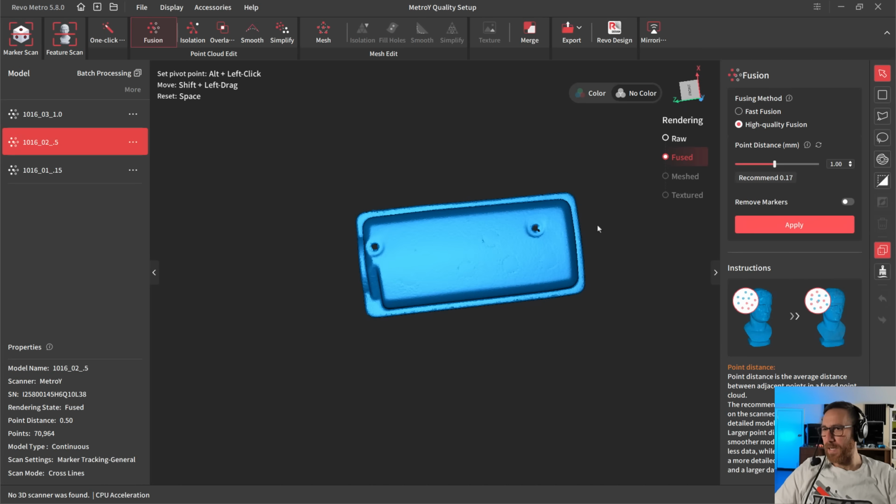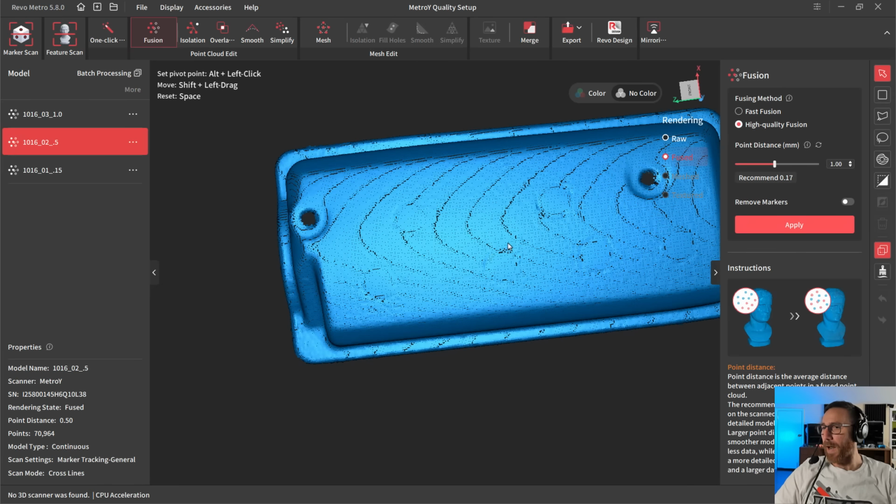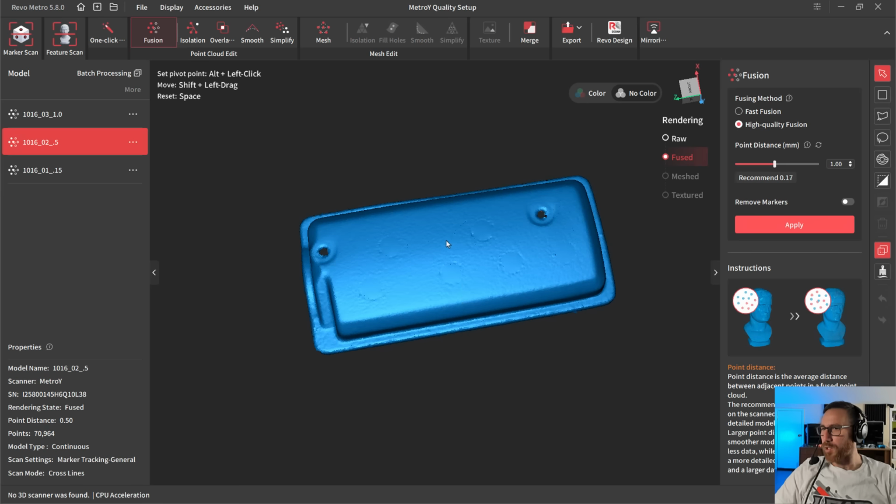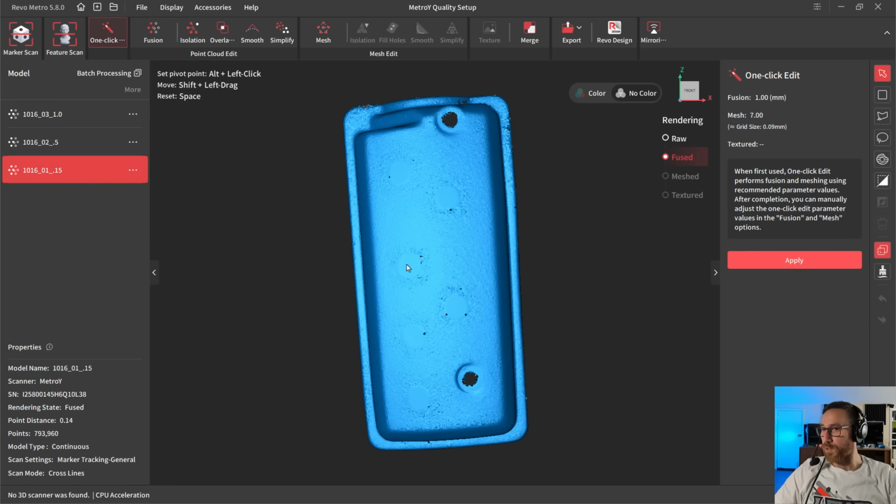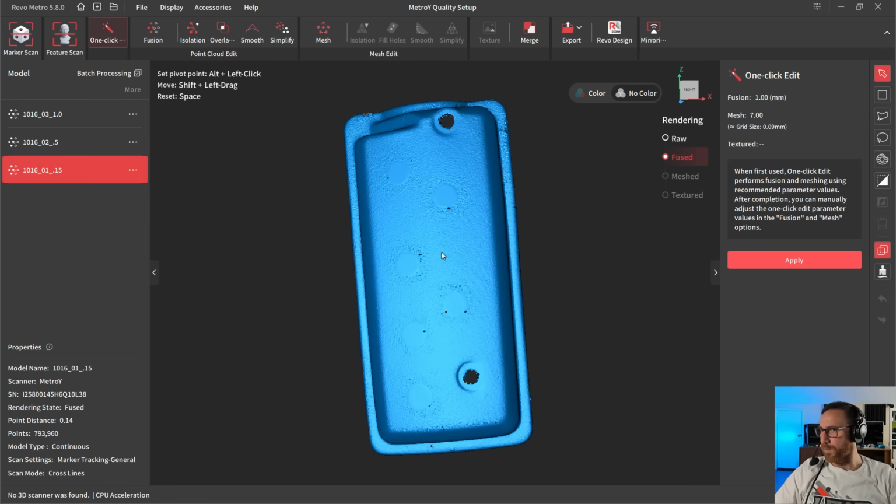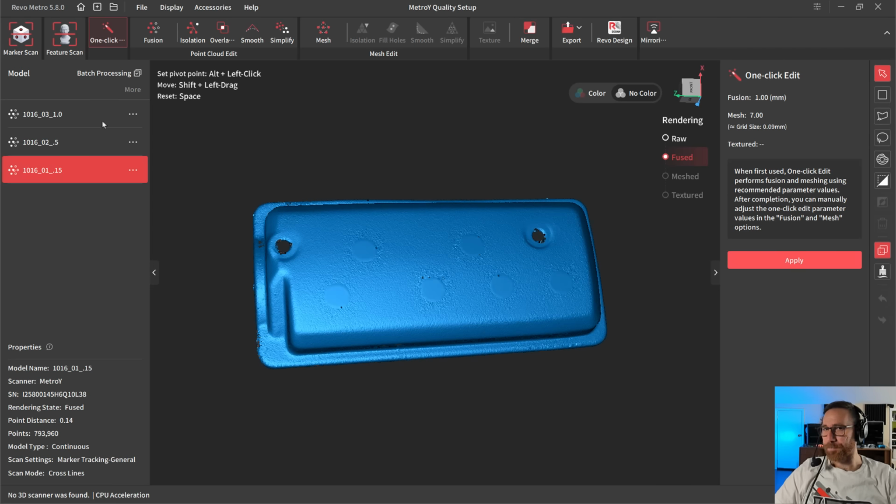So with the scan setting at 0.5 and fusing at 0.5, we captured it a little bit faster, it fused quite a bit faster, and the result is actually more accurate. Let me see if I can get to the zoom. This is actually a better representation of the orange peel in the powder coat than the 0.15 version. The 0.15 version just looks like a textured surface, like stucco or something like that.